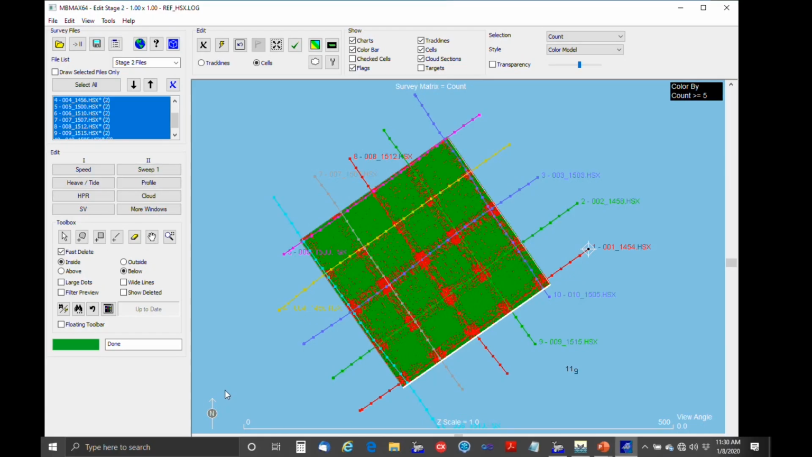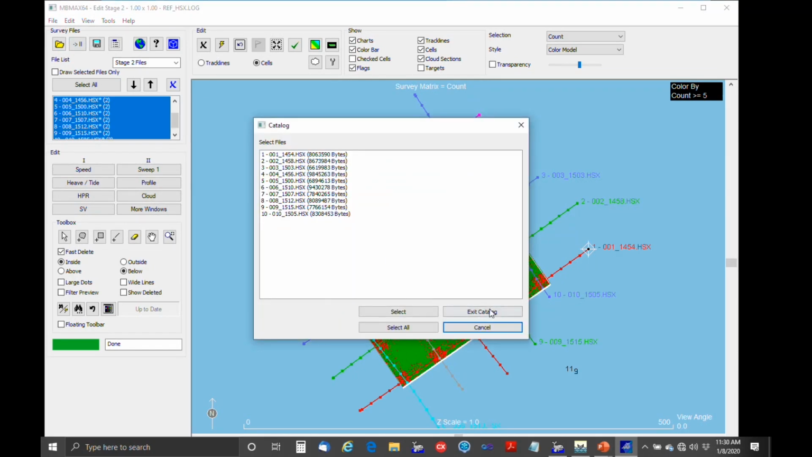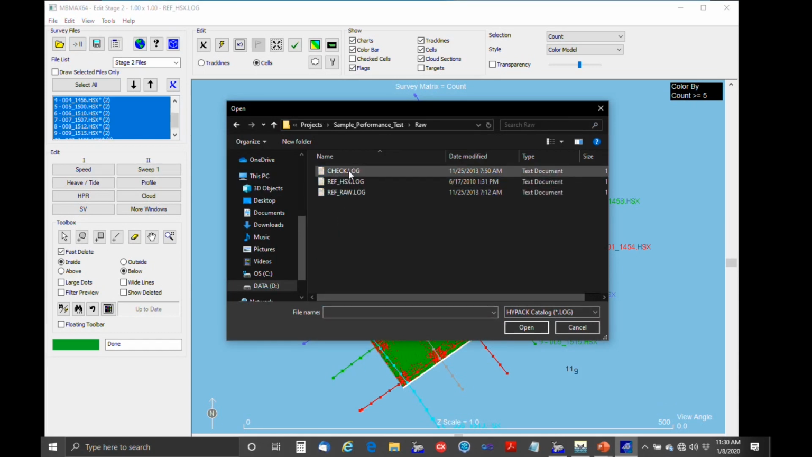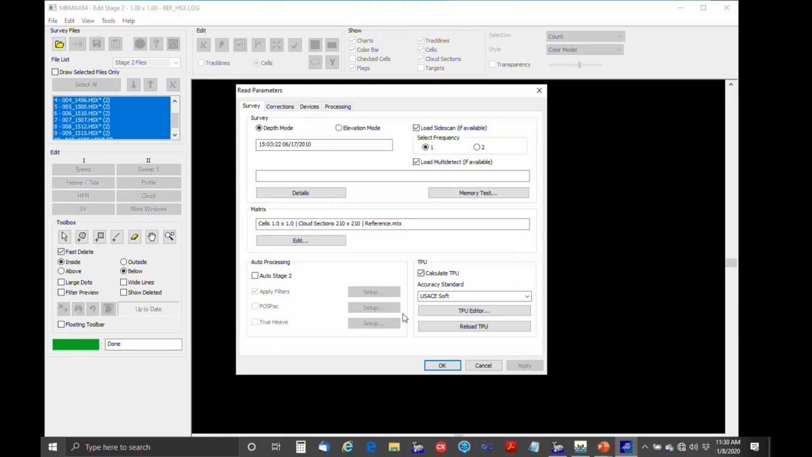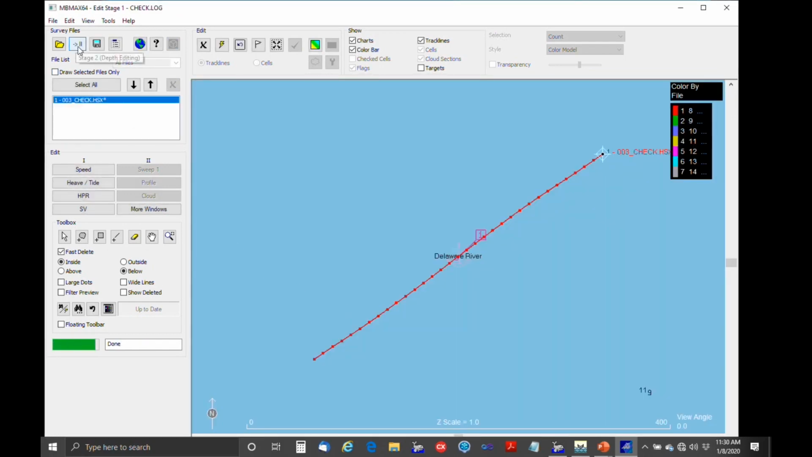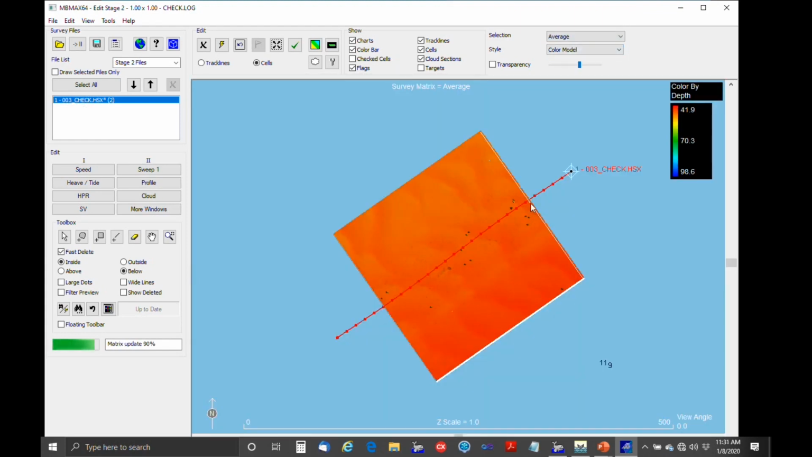Go back to MBMax. Exit out of here. And then we have these check lines that were run over the reference surface. So let's just select one of them and load it up. Stage 2. Okay, color by count. Let's go by color by average. Okay, so this is the check line we ran.